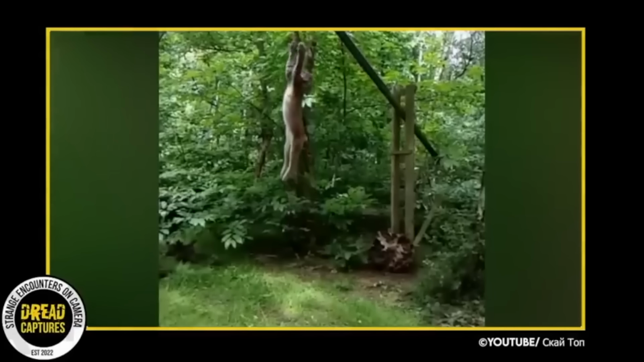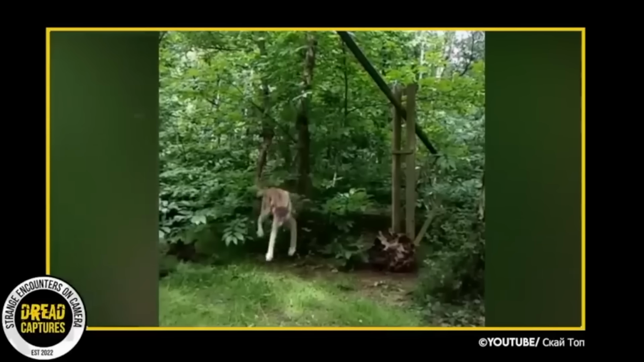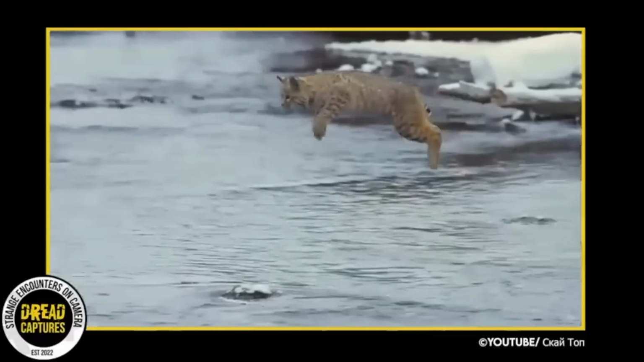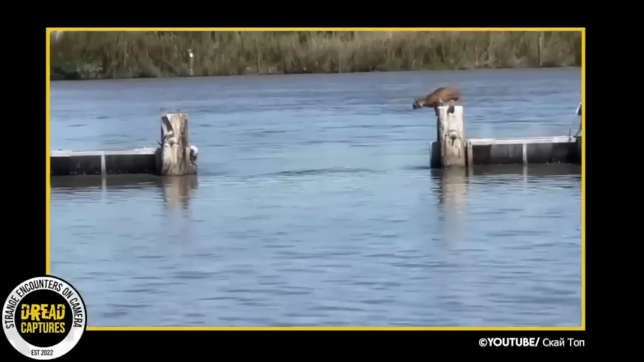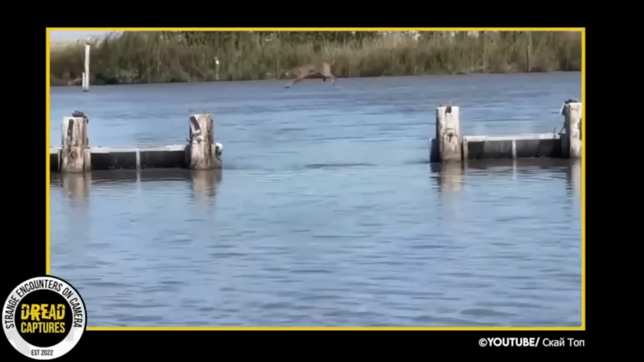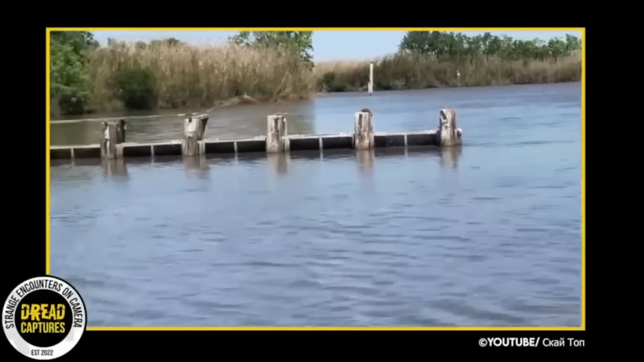That leap from the lynx. The slow motion adds to the effects, but it's just unbelievable. I probably watched that a dozen times. It's so impressive. It's amazing to see their abilities. This last clip of the lynx jumping from piling to piling, we featured in a video a few weeks ago. So nimble, incredible balance, great camera captures.